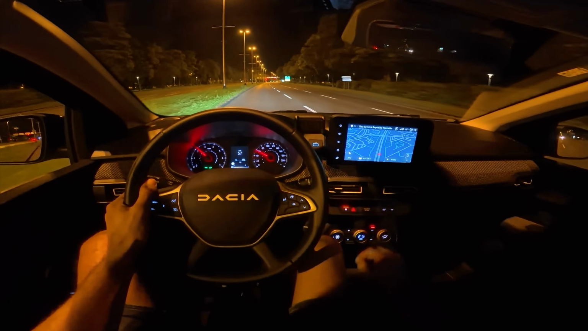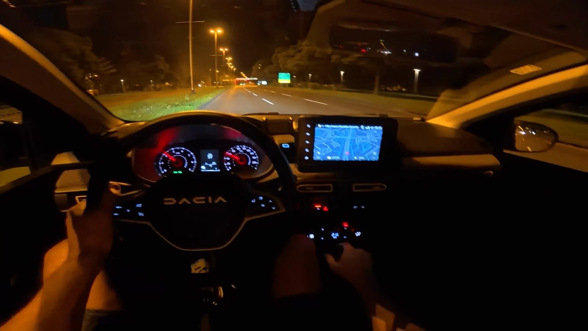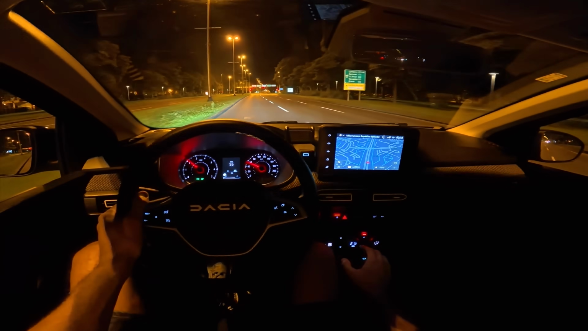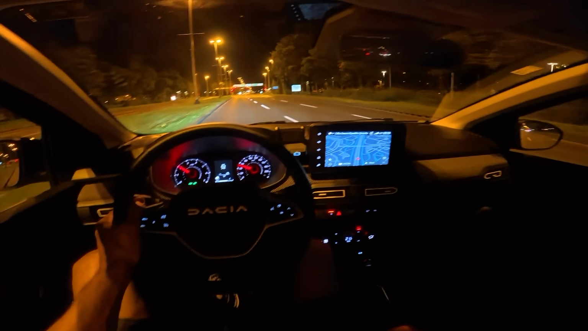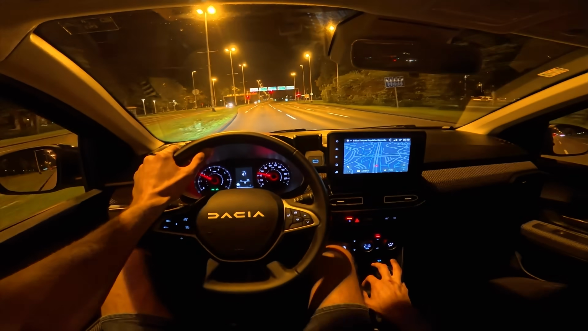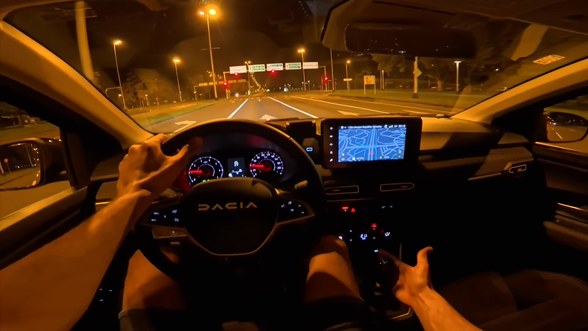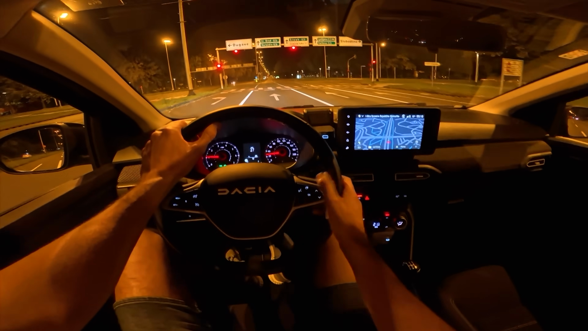the infotainment, navigation with Apple and Android connection, plus the electronic parking brake and the middle armrest. Those are the options, and of course the green metallic color. So that is that. Now let me show you here.